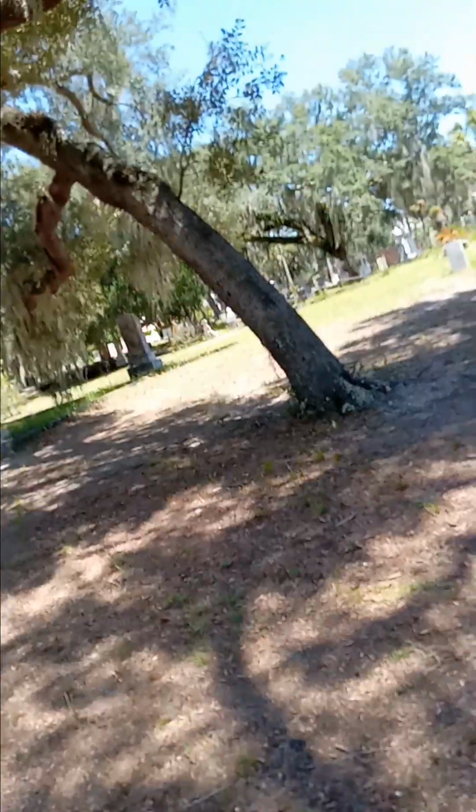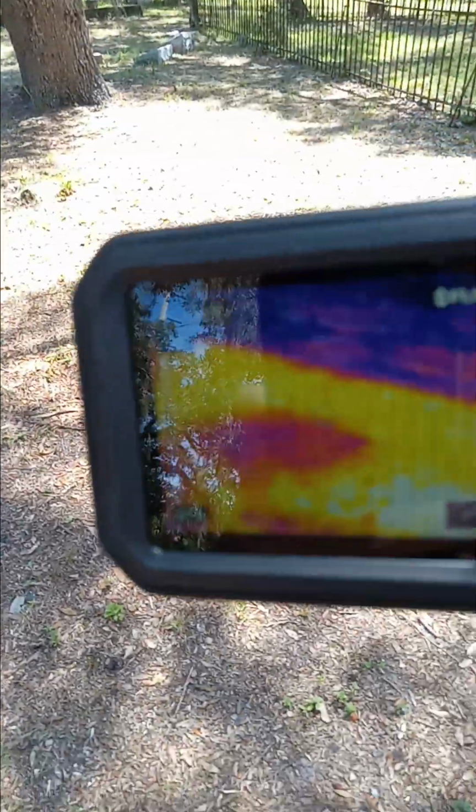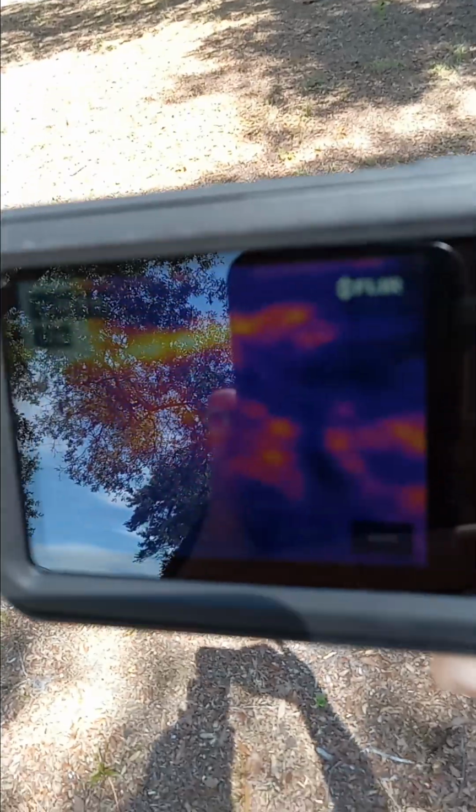Oh. Here we go. That's the tree. So we know that has nothing to do with a tunnel. I think it's just wet spots in the tree. A bulk of the leaves and all are forming, even though I guess if a ghost or spirit was up in the tree, they could do the same thing from the tree, from the sky. I don't think any ghost or spirit is limited to staying on the ground like we are.